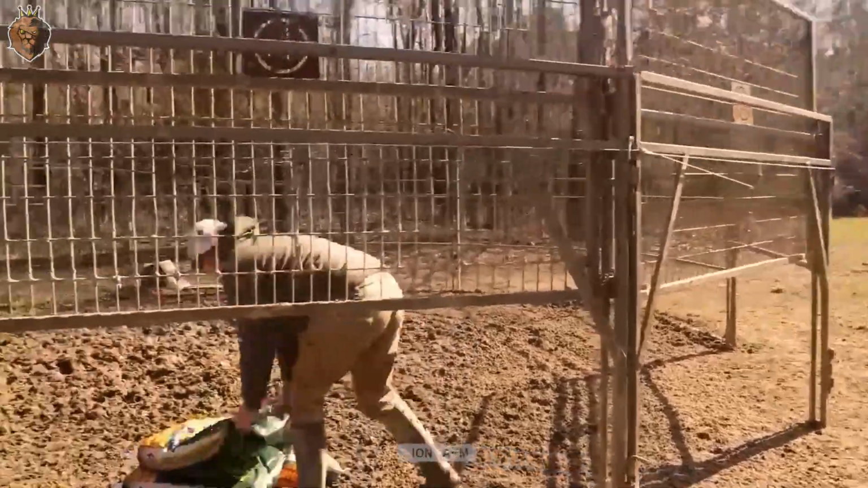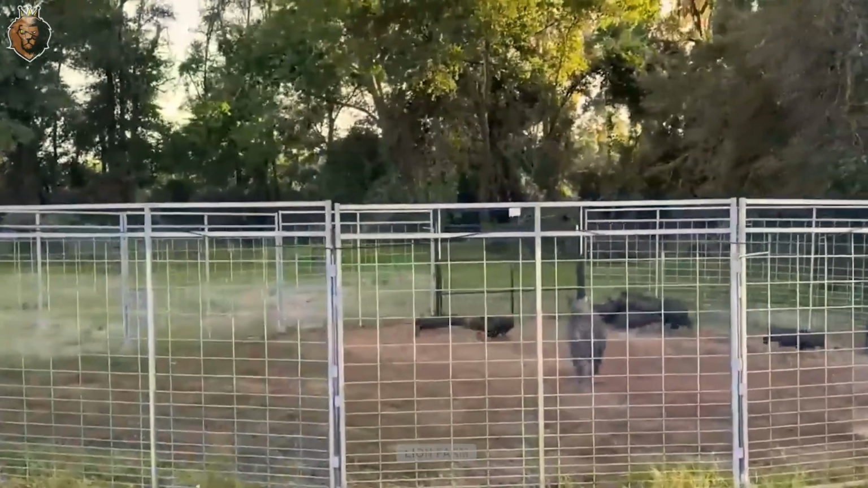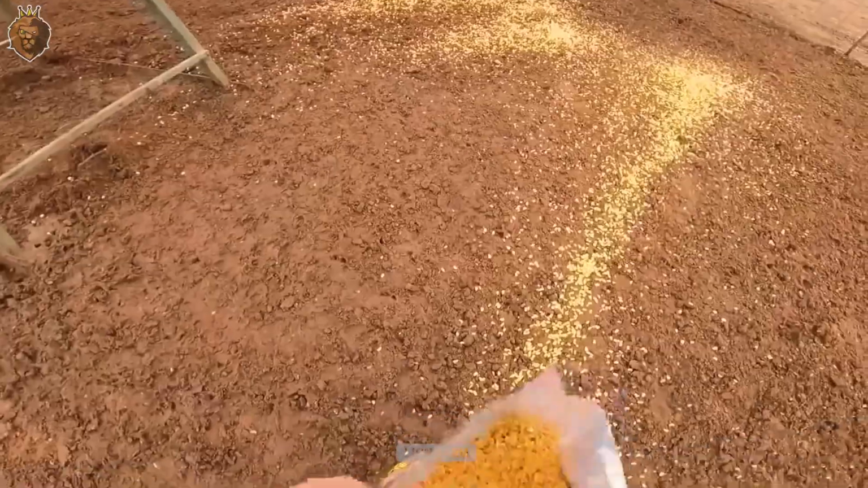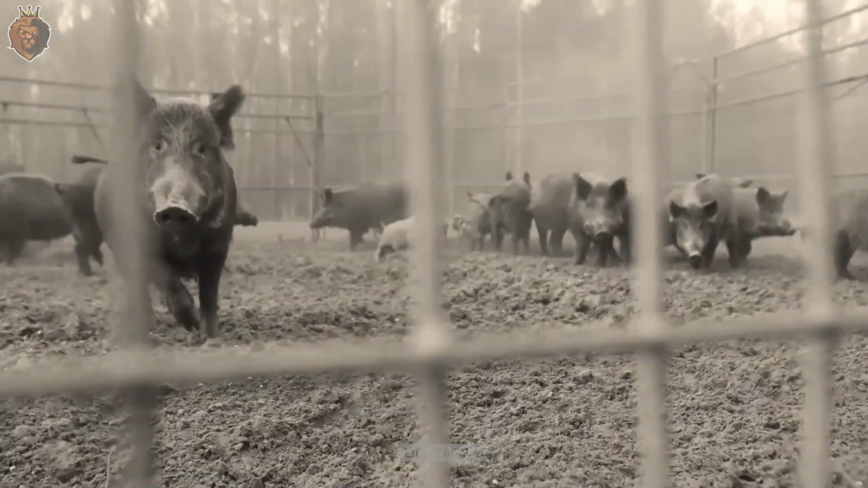Widely used in the United States and Australia, cage traps are typically made of steel and are large enough to catch multiple animals at once. According to the USDA, cage traps have a capture efficiency of 70 to 80%. In control campaigns across Texas,